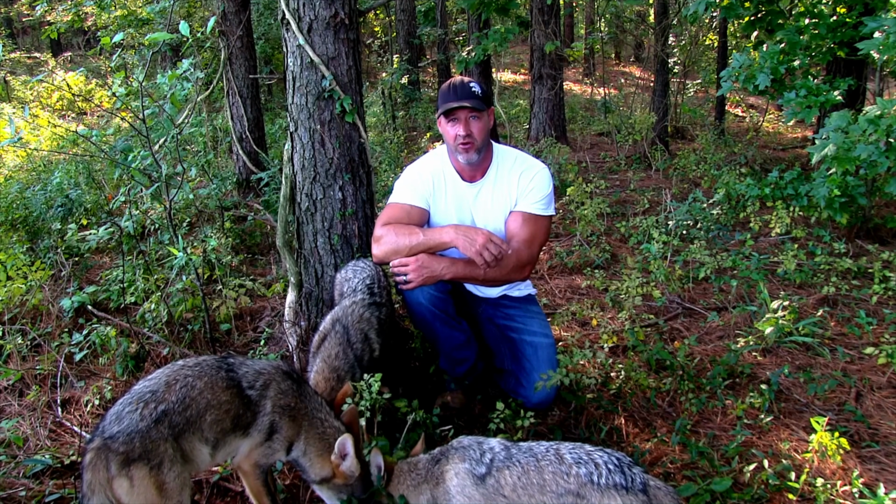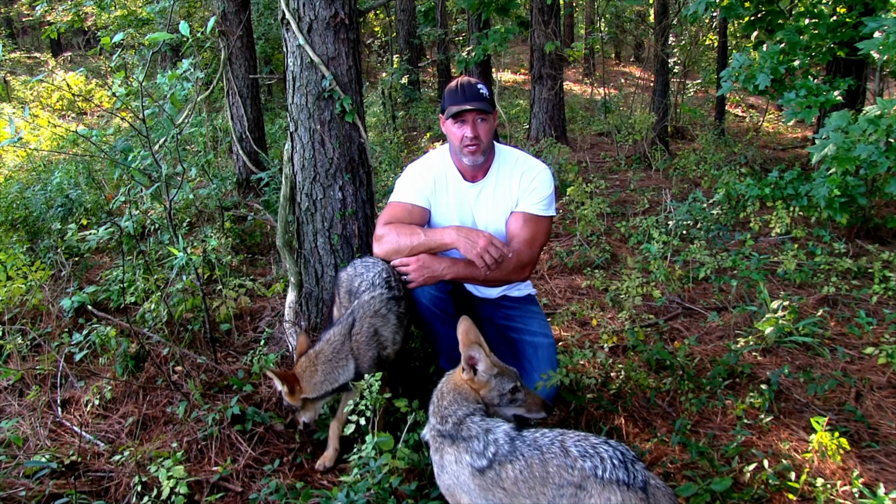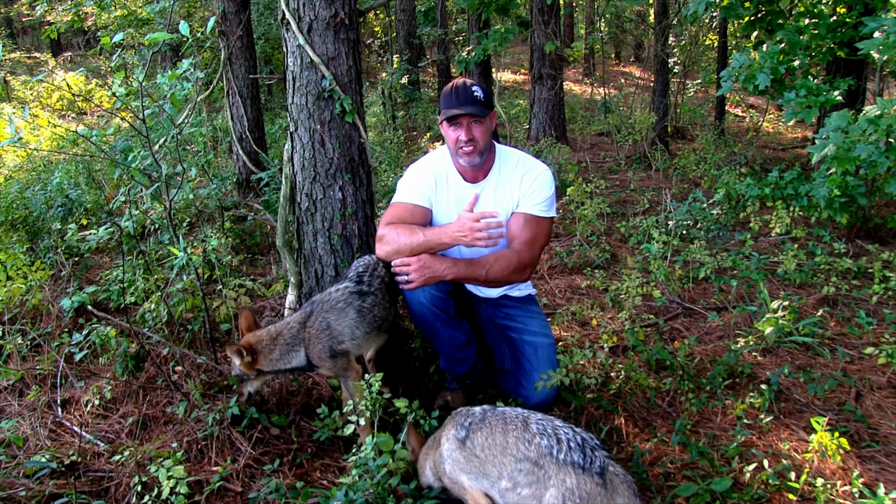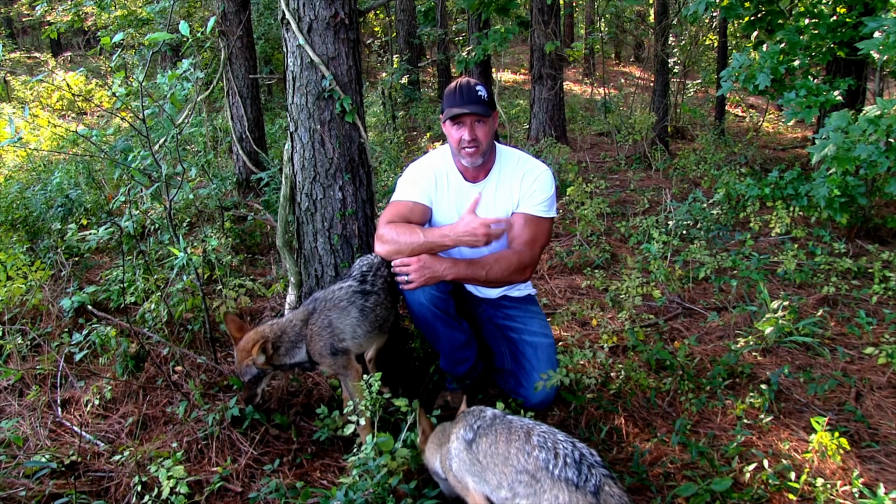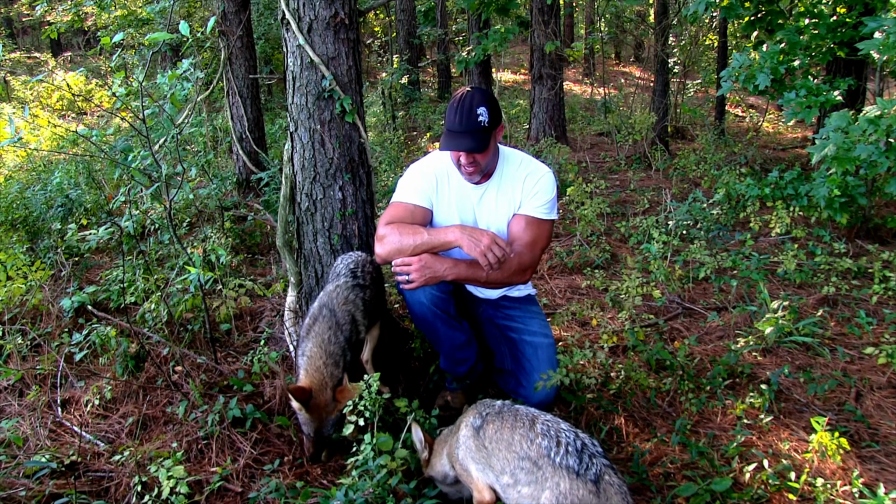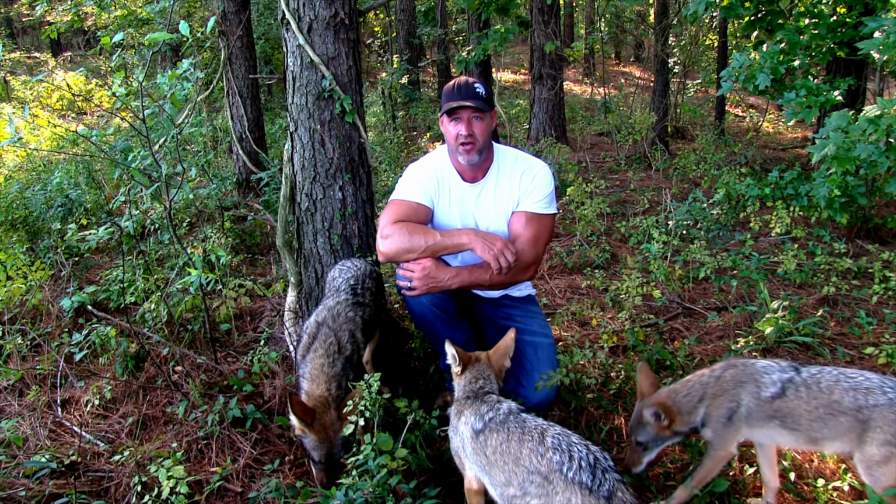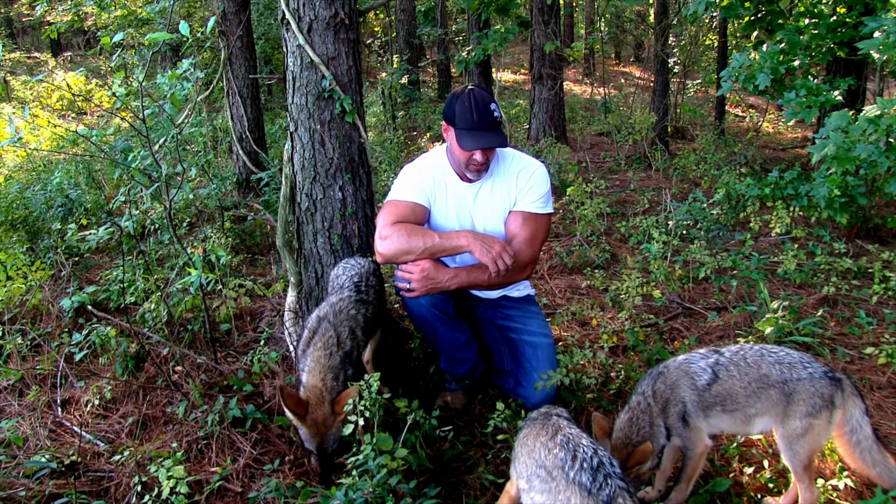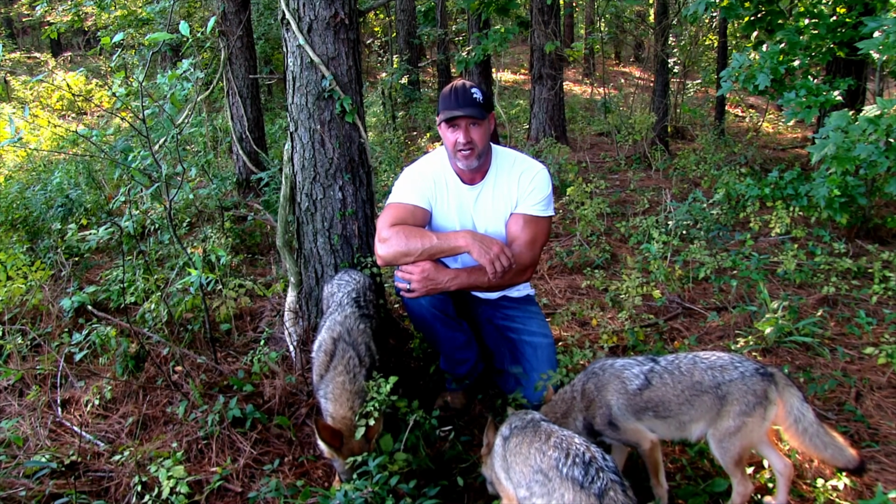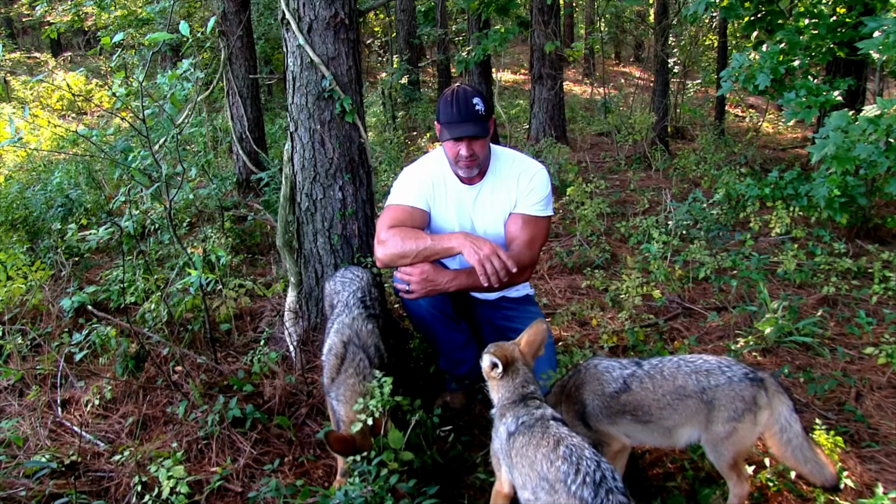A lot of people don't know that coyotes shed their teeth and get their permanent teeth after they're born. About the time their eyes open, in that 12 to 16 day range, they'll put in their baby teeth, their incisors, their canines, and they'll keep those teeth for about 4 to 5 months before they shed them and their permanent teeth come in. And that's when the serious business starts. So right now is a prime time to show you that, but bear with me.